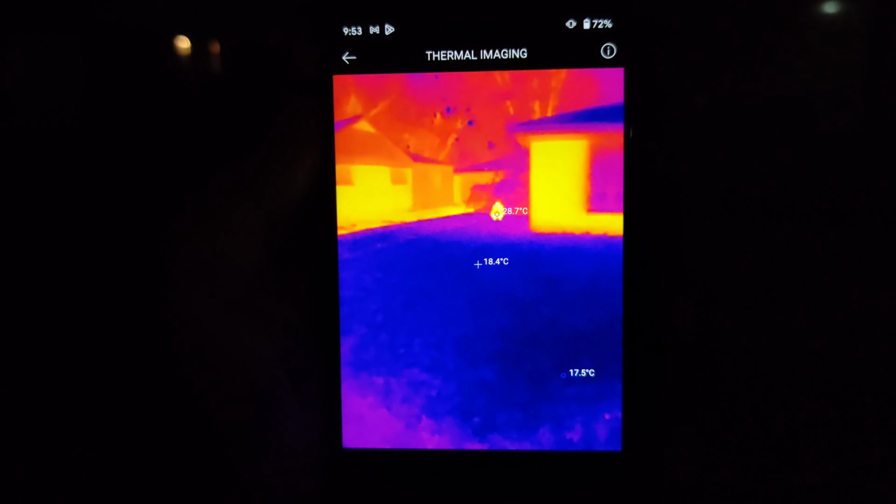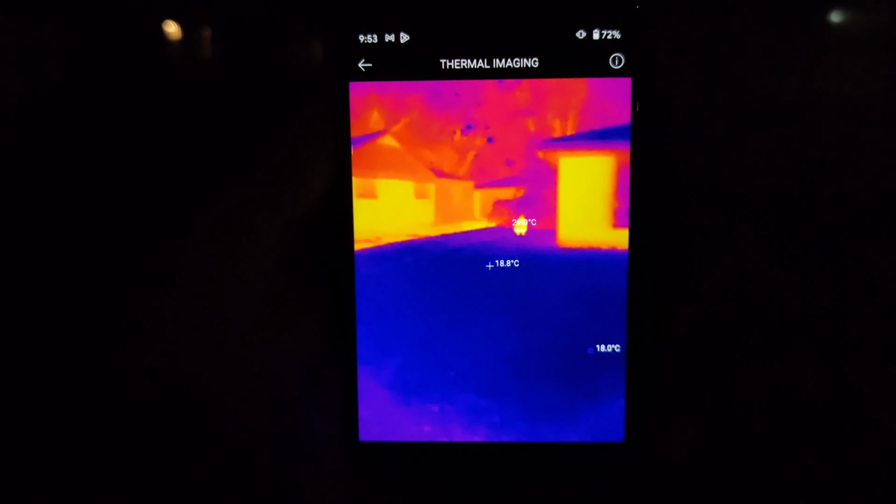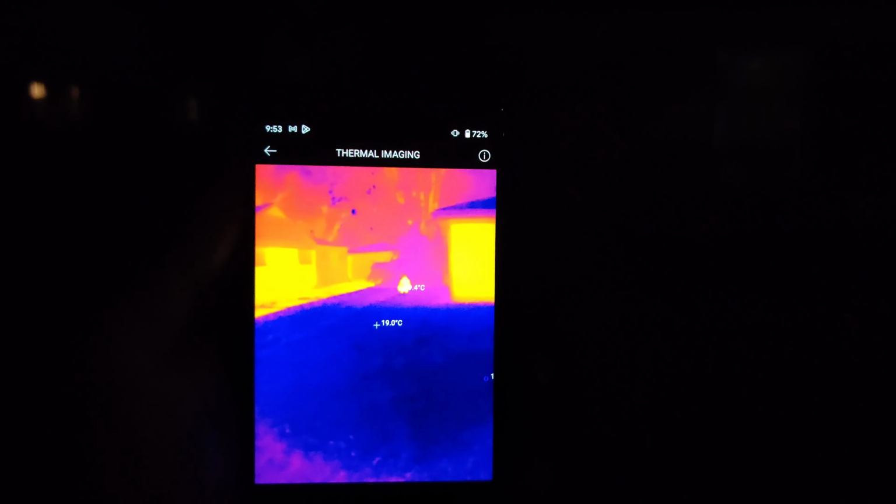30-35 feet, we can pick up a heat signature of her body temperature crouched down on the side of the house in total darkness. I mean, when I'm saying total darkness, we've got total darkness here. Even the camera's not even able to focus right now. And we can see her clear as day hiding there.